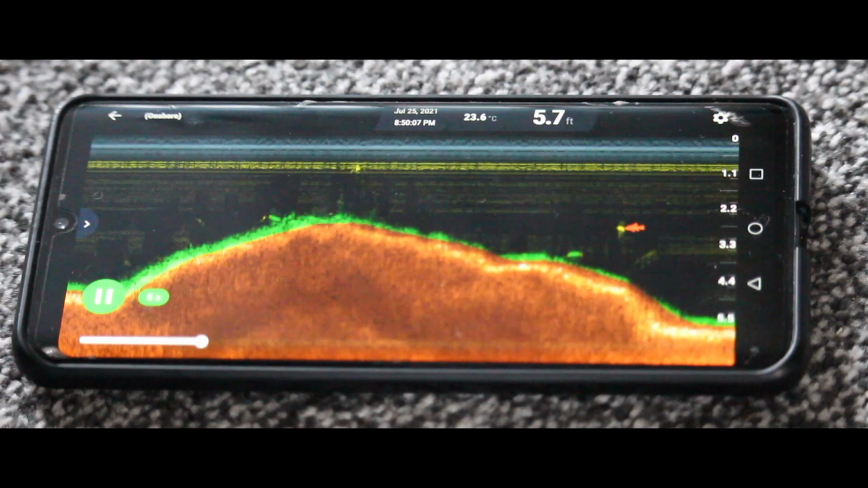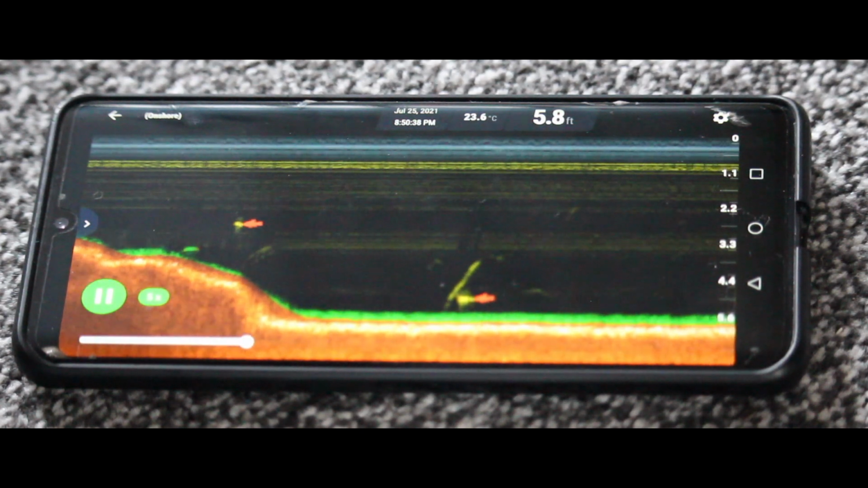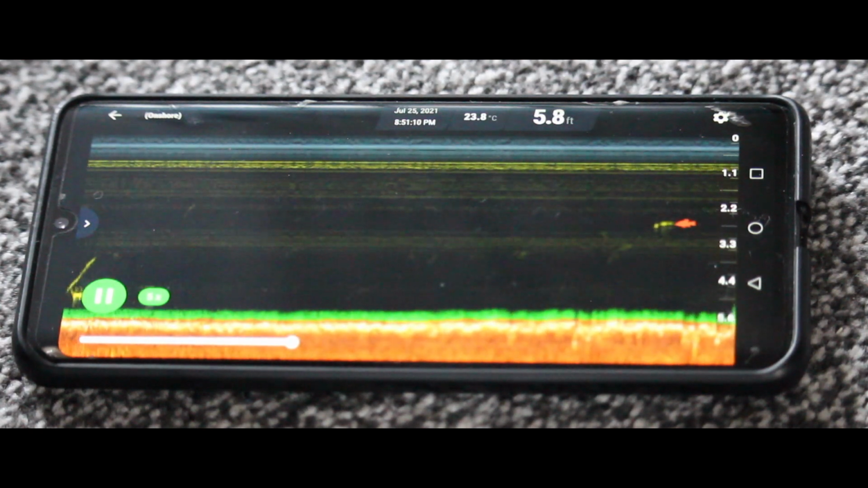I find it seems to be a lot more defined, and by that I mean on the imagery you're getting back, you seem to have a little bit more detail than on the previous model, and that really does help with trying to obviously identify particular spots.